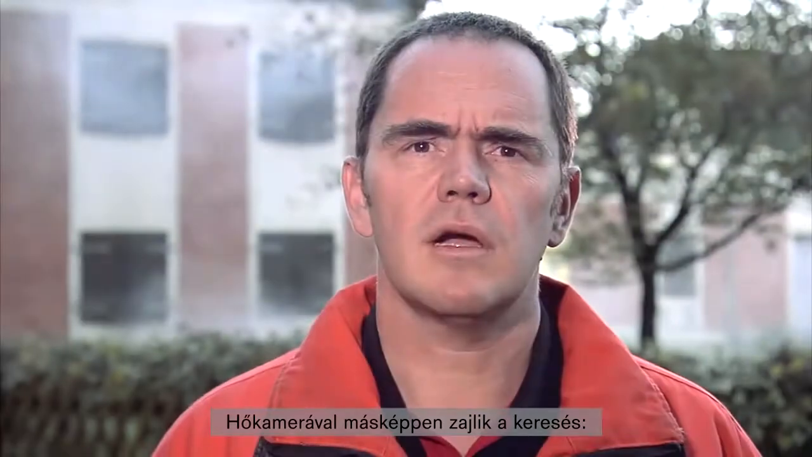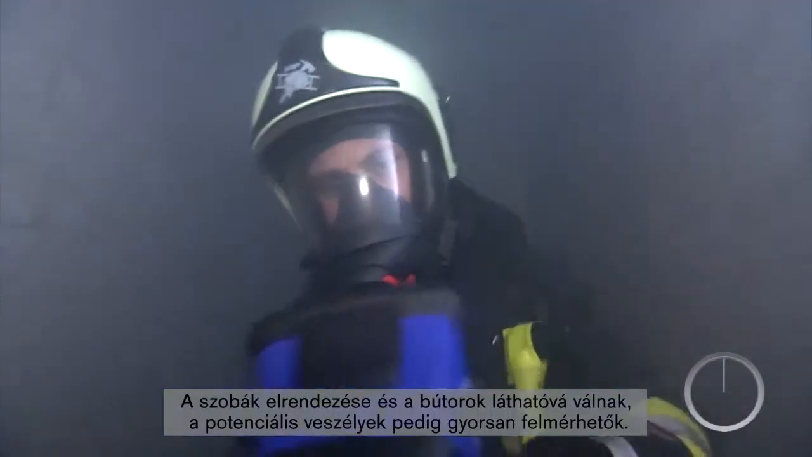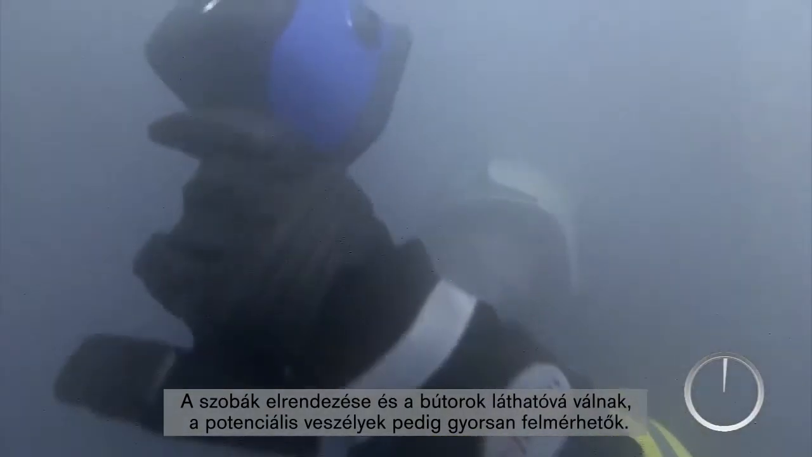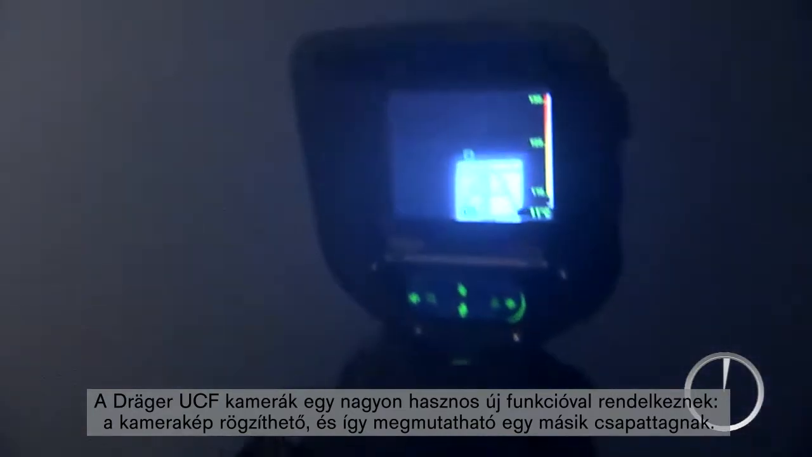The thermal imaging camera changes all that. Room layout and furniture are suddenly clearly visible. Potential danger can be assessed quickly. The Dräger UCF camera has a useful new function with which the camera image can be frozen and shown to a team member.